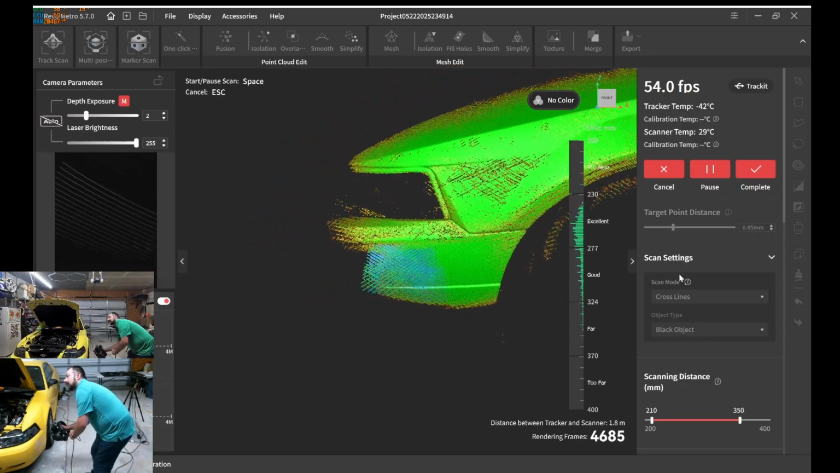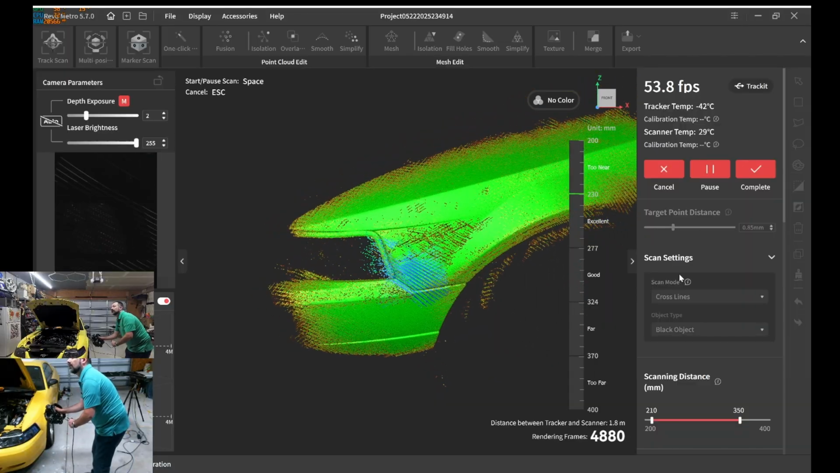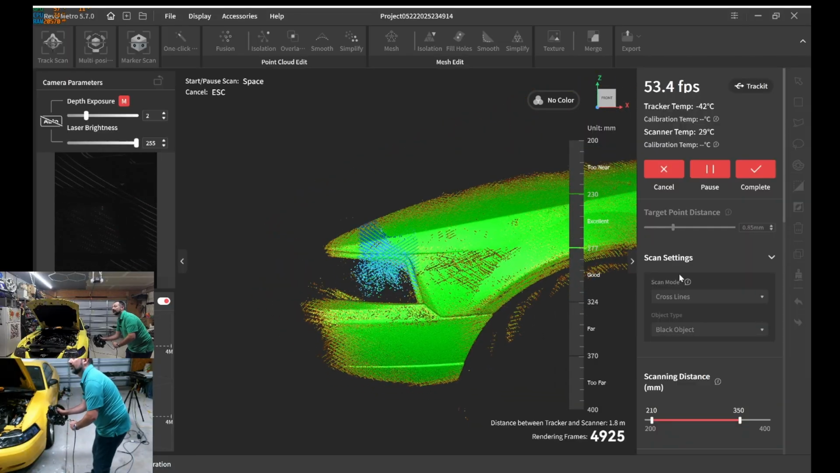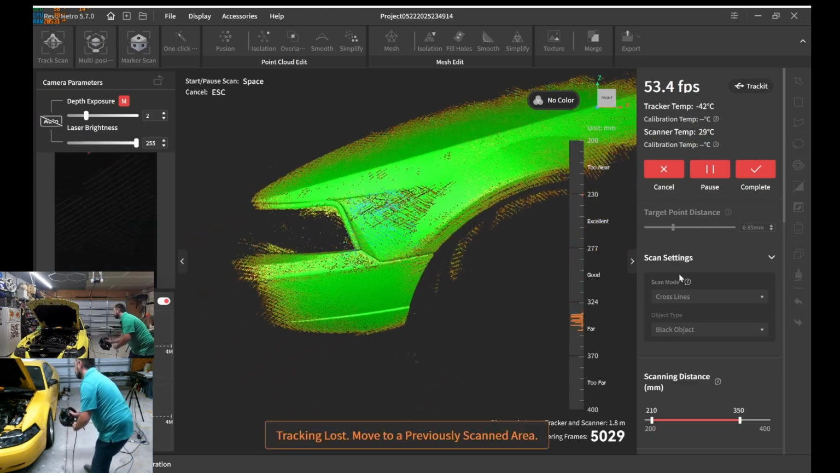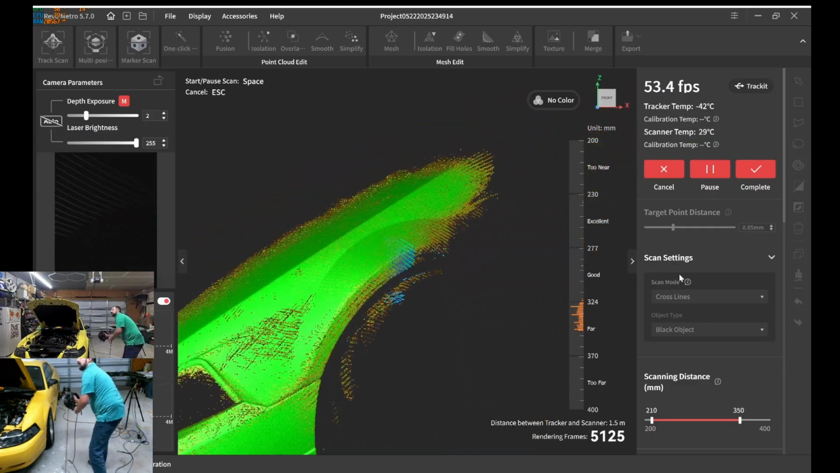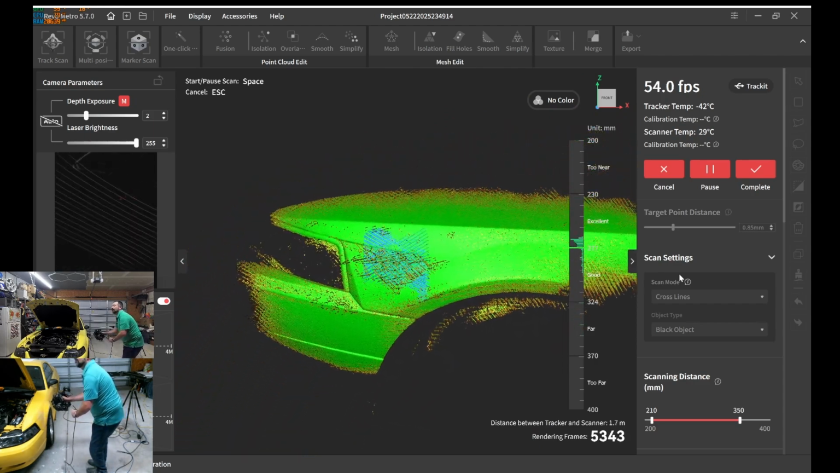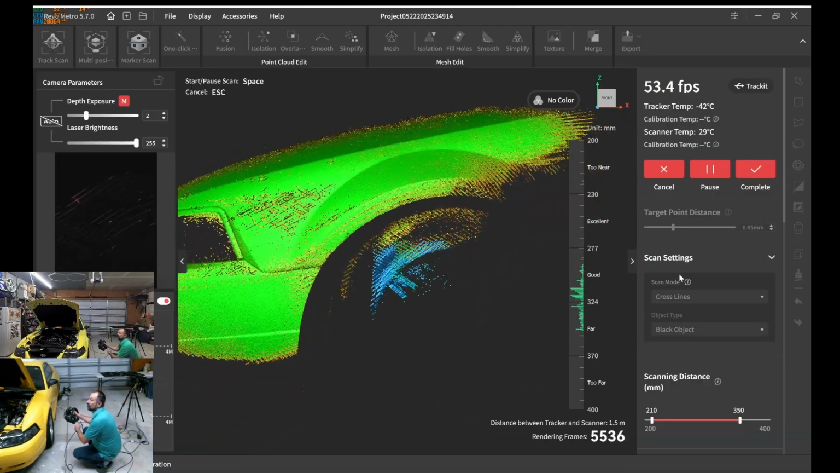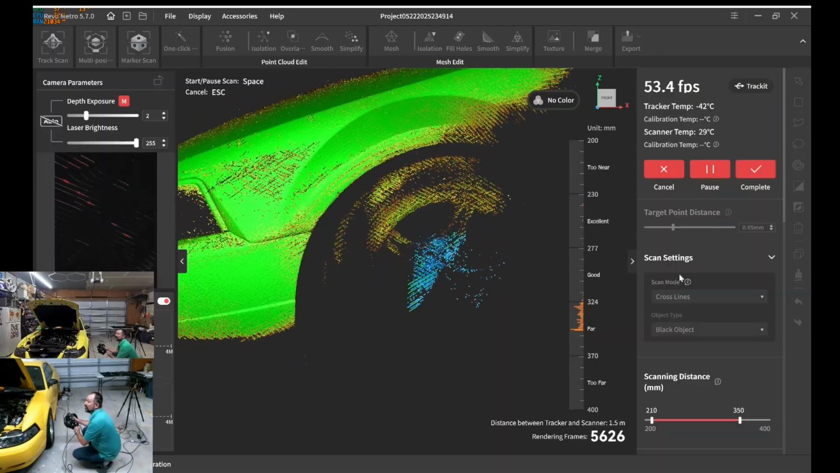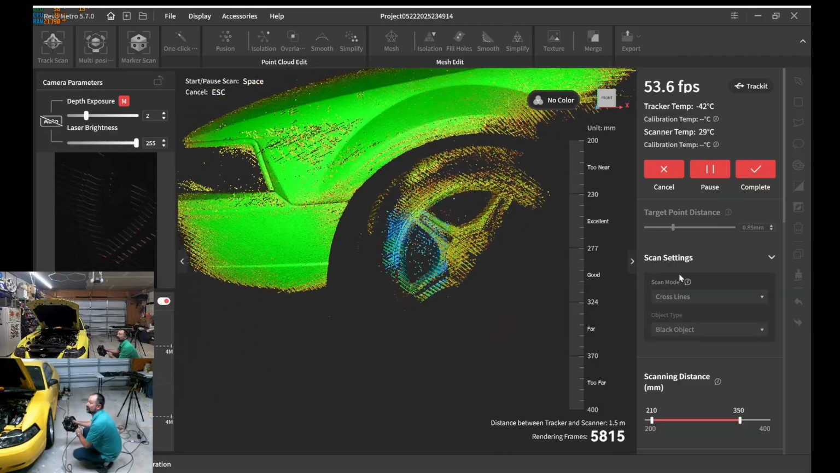I'm going to get some of this bumper. Let's just go ahead and fill it in. As you can see, it's actually trying to get that reflector inside that lens, which is actually pretty funny. Okay, so let's go ahead and build up this fender. And just for my curiosity's sake, I'm going to try to scan this wheel. And if you've ever scanned a wheel before without any markers, it's kind of crazy.